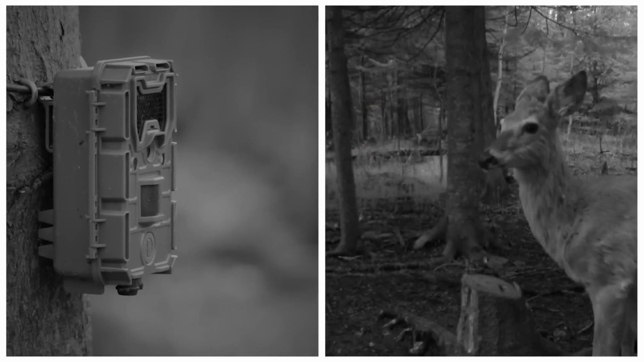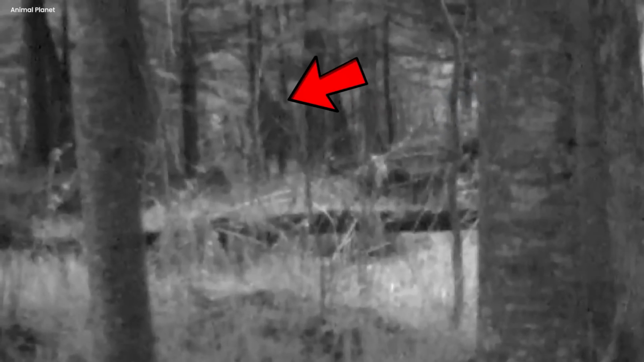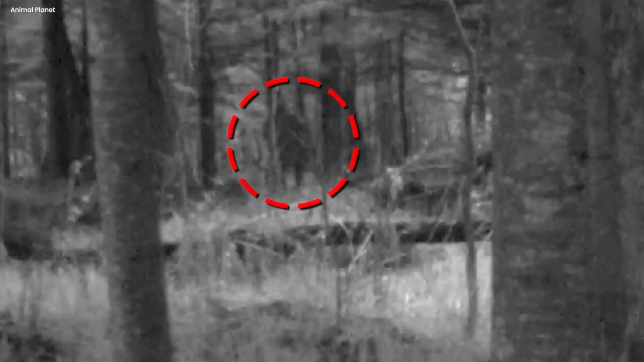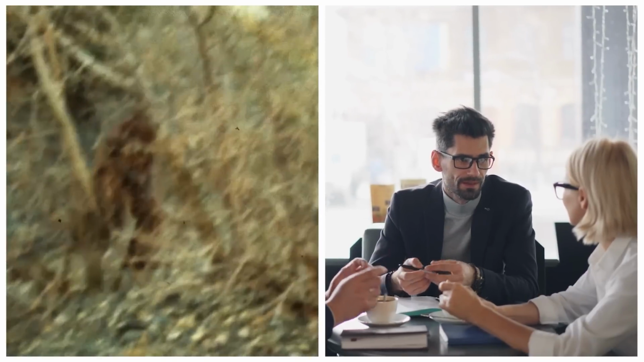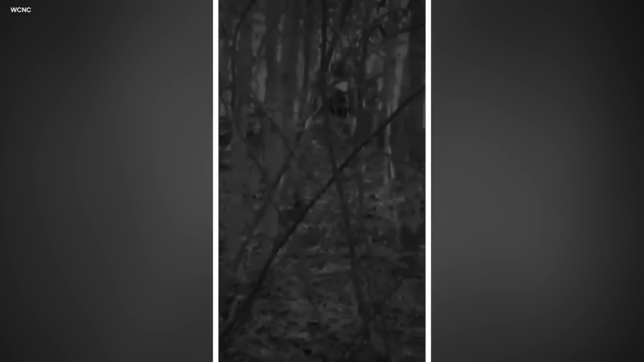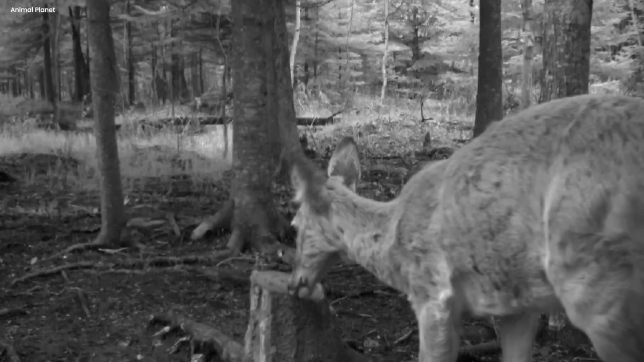Hidden Bigfoot enigma. The footage, recorded by a trail camera, unveils an intriguing sight. A Bigfoot figure skulking in the distance, partially obscured by the trees. This compelling imagery reignites the age-old inquiry into the existence of these enigmatic creatures. As debate continues, some ponder whether Bigfoot still roams the wilderness, while others speculate on their potential extinction. The tantalizing glimpse captured in the video revitalizes discussions about these elusive beings, leaving us to contemplate the possibility that they might persist in remote corners of the world, or remain a fragment of folklore and mystery.